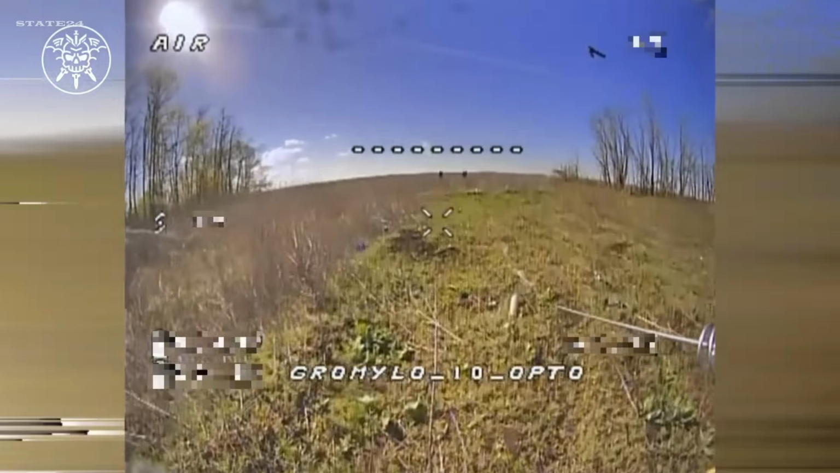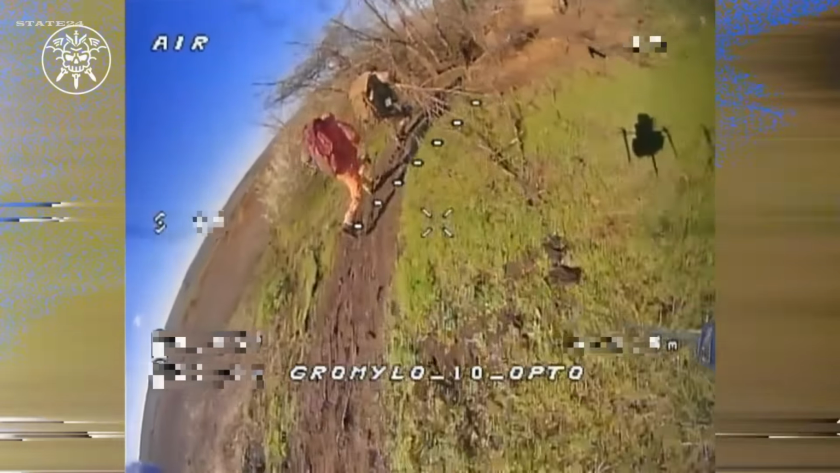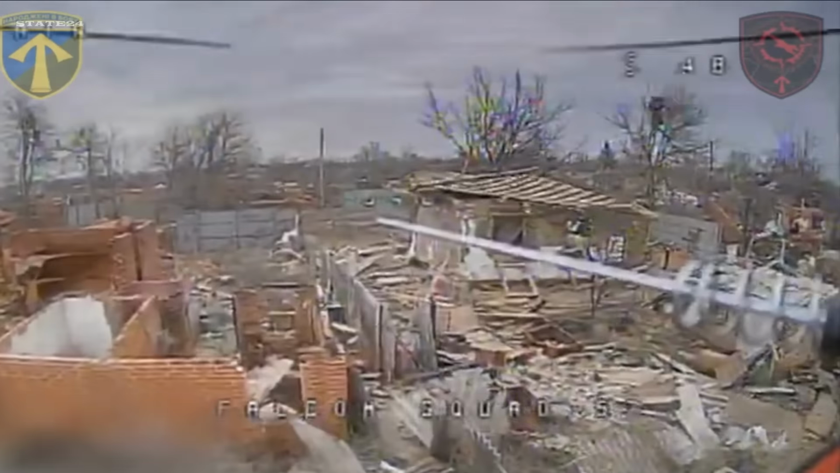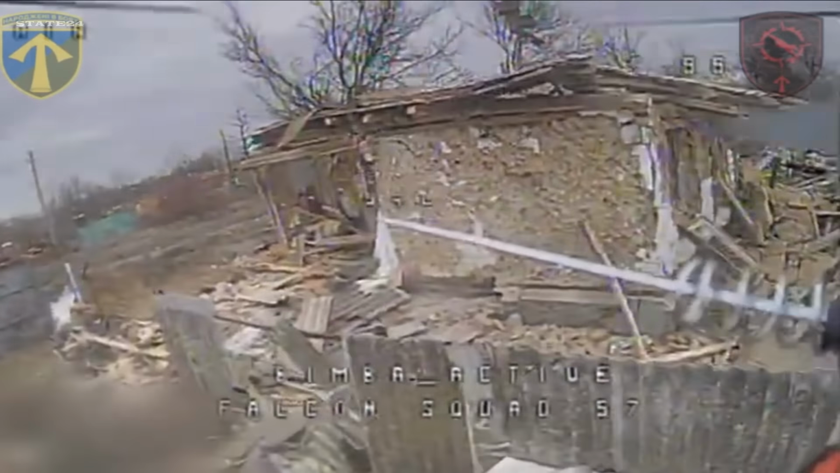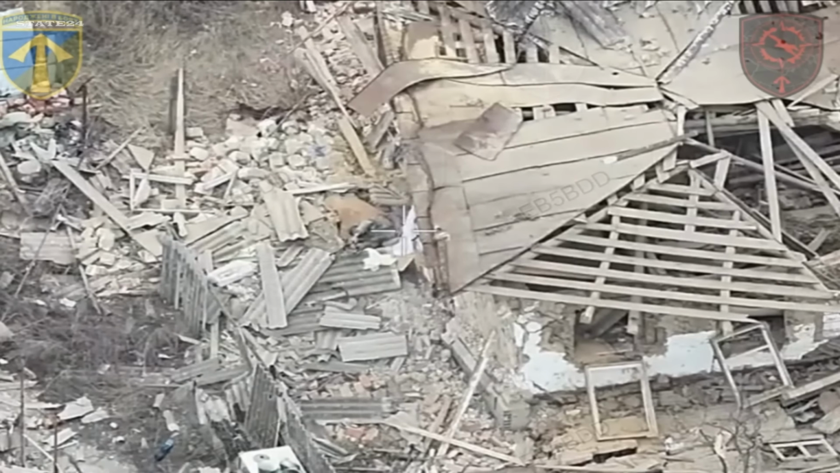In this footage, an FPV drone lying in ambush detected 2 Russian soldiers and immediately moved in. Before the soldiers could even understand what was happening, they came under a drone strike. This soldier, who thought he was hidden among the rubble, was still detected by the drone. In his final moments, he tried to aim at it with his weapon, but he was unable to succeed.